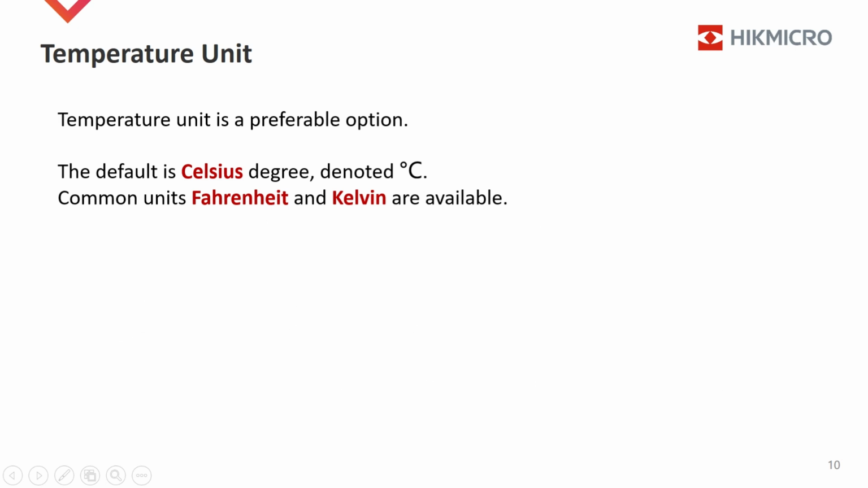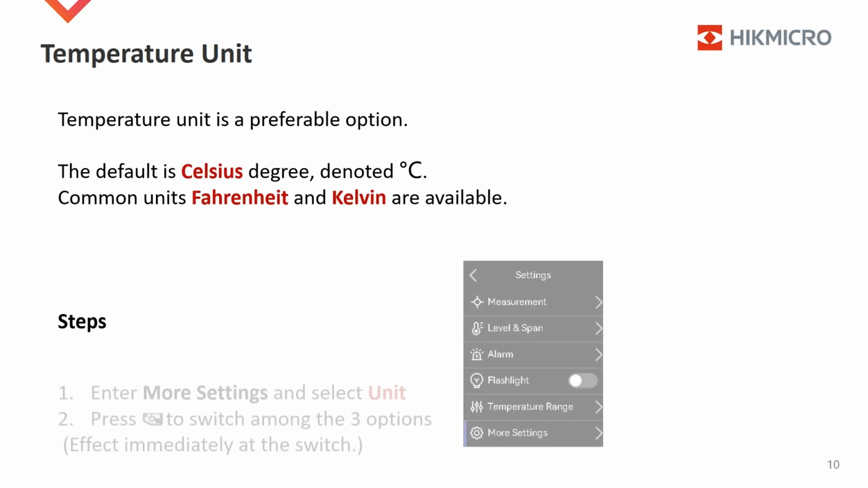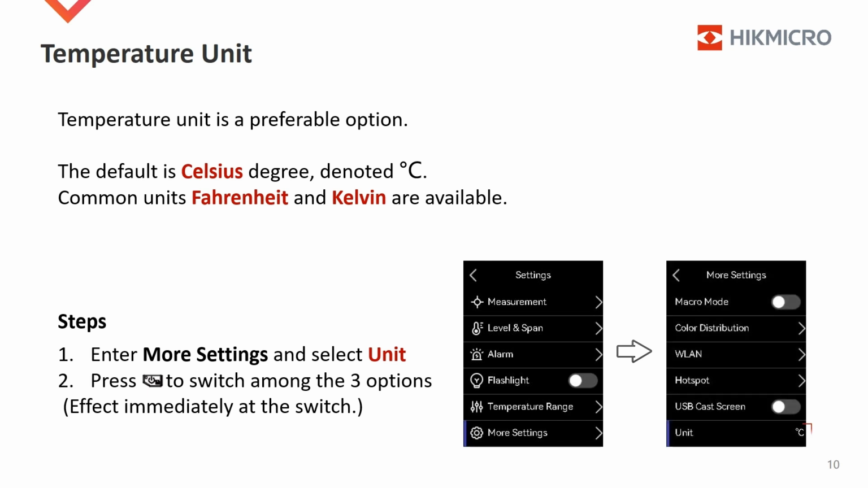Temperature unit is a preferable option. Celsius degree is set by default. Some people prefer Fahrenheit and Kelvin. The unit is switchable in this way. Enter More Settings and select Unit. Press the power button to switch among the 3 options. It would take effect immediately.